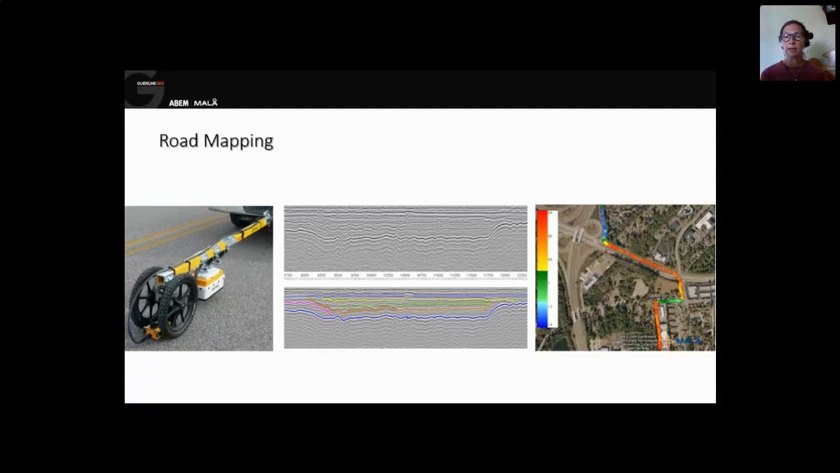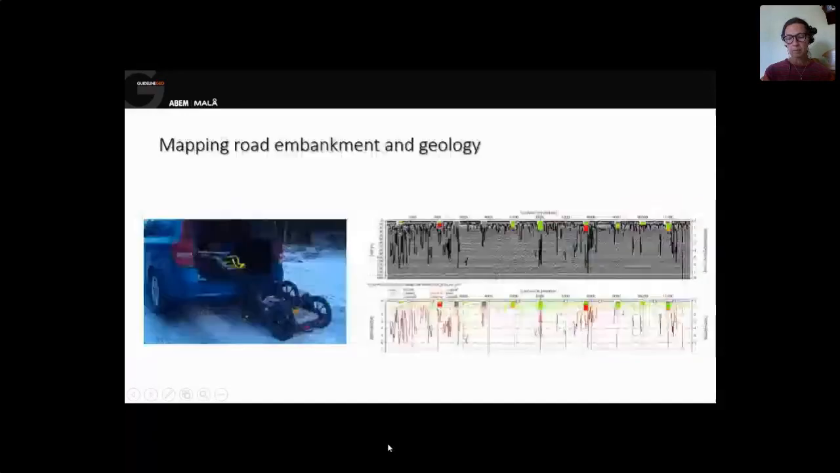To the right, it's just an example of how you can present your result, where the color scale says something about the thickness of the interpreted layer. And if you want to go deeper, you just combine your high frequency antenna with the lower frequency antenna. So in this case, you have a really high frequency antenna for the asphalt, and then a low frequency antenna to look at also peat and bedrock underneath the road itself.